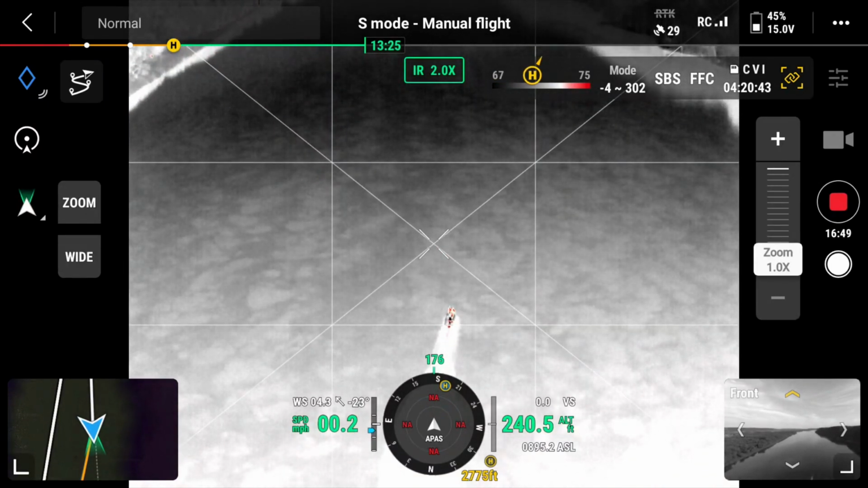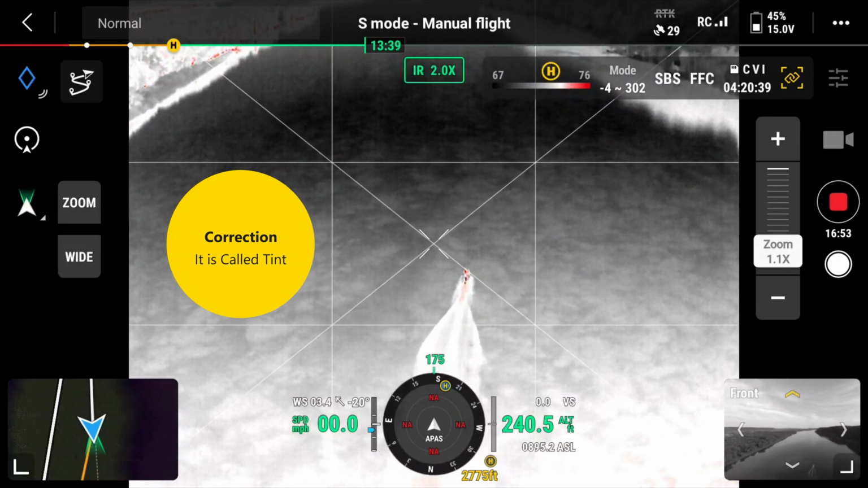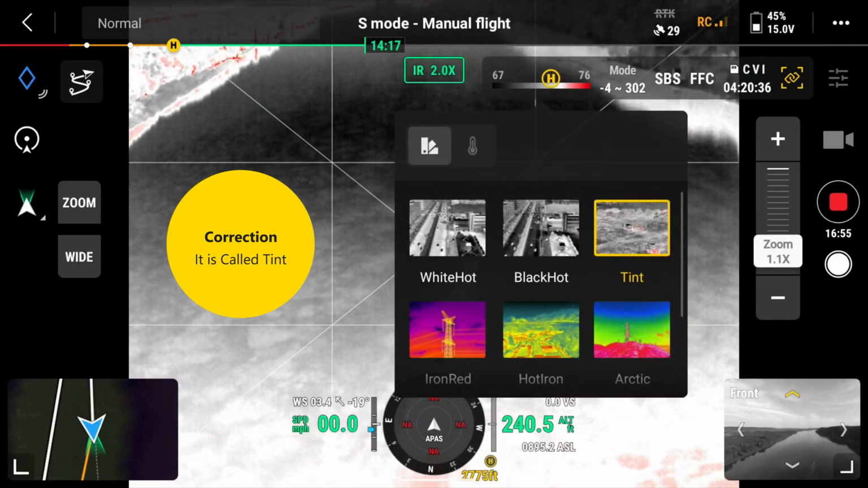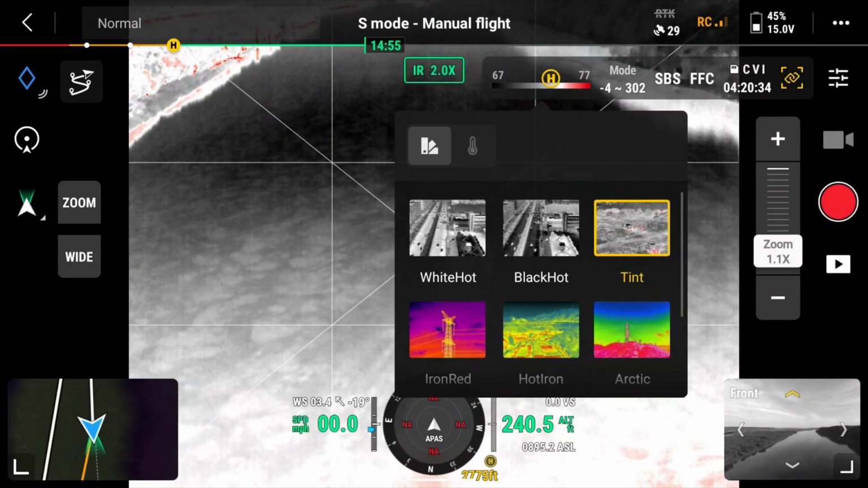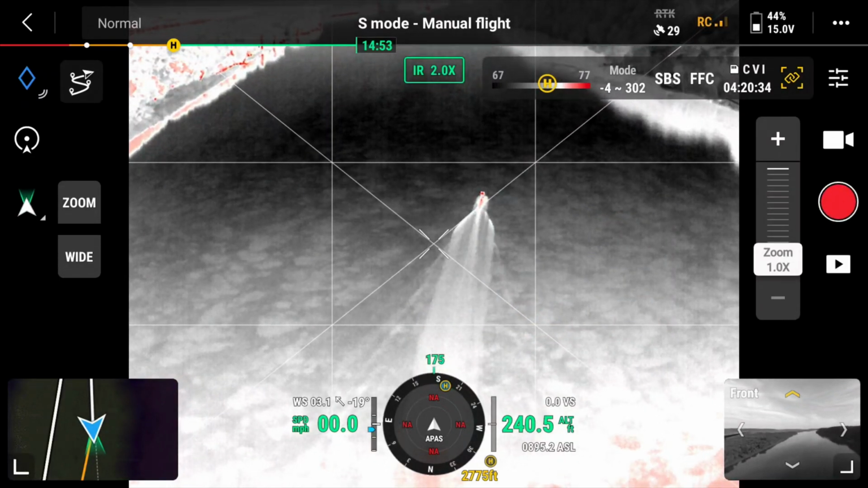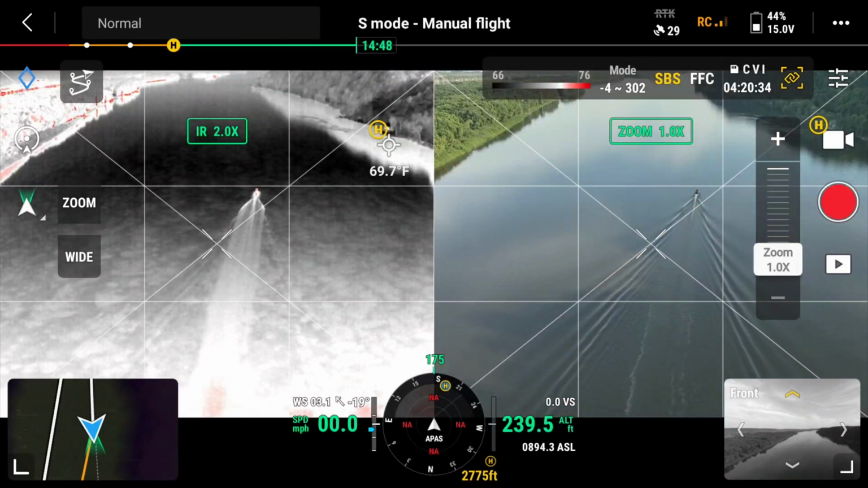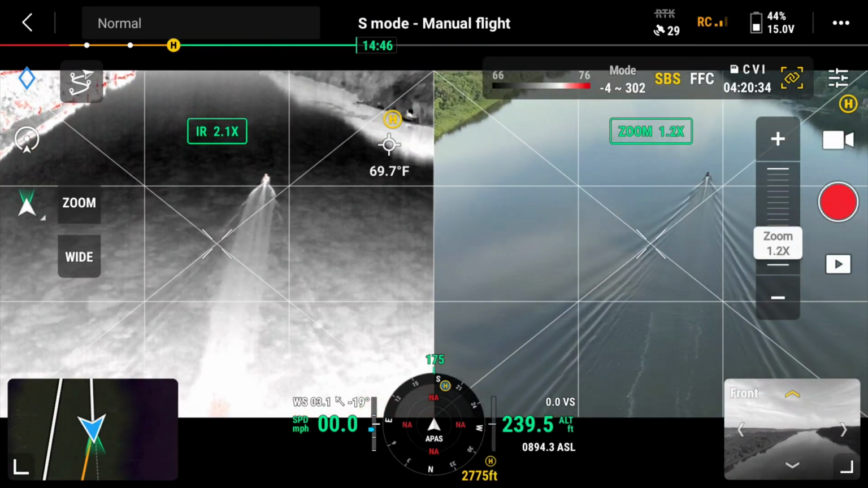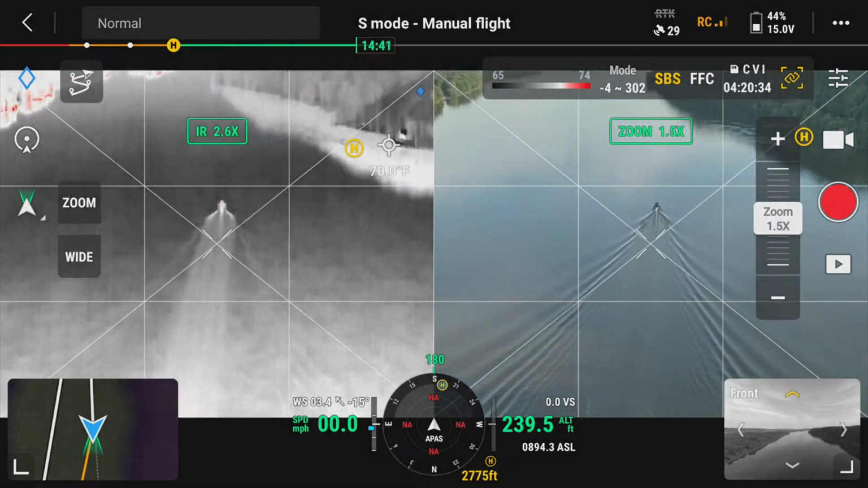And that's my favorite. It's called Red Fusion, but I can go to different modes. Black hot. The tint is pretty nice. Plus, I can actually go in and I can go side by side too. So with this, there I got both of them. So we could search at night, or you look for hot spots with fire.